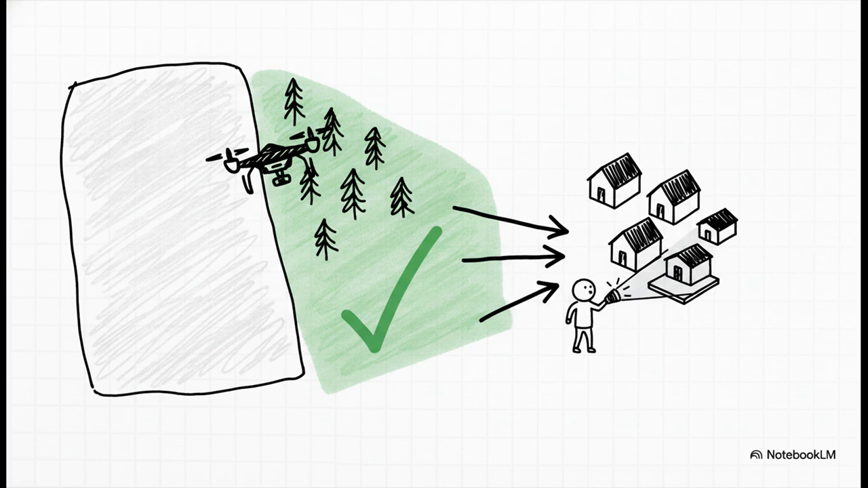How? Because it can clear huge open spaces with incredible confidence. The pilot can look at a 50-acre field and say, okay, your pet is not here. That's huge. It means you can stop wasting your energy searching that field and focus all your attention on the places the drone can't see, checking under every deck, inside every shed, and asking neighbors to look in their garages. It's about searching smarter, not just harder.